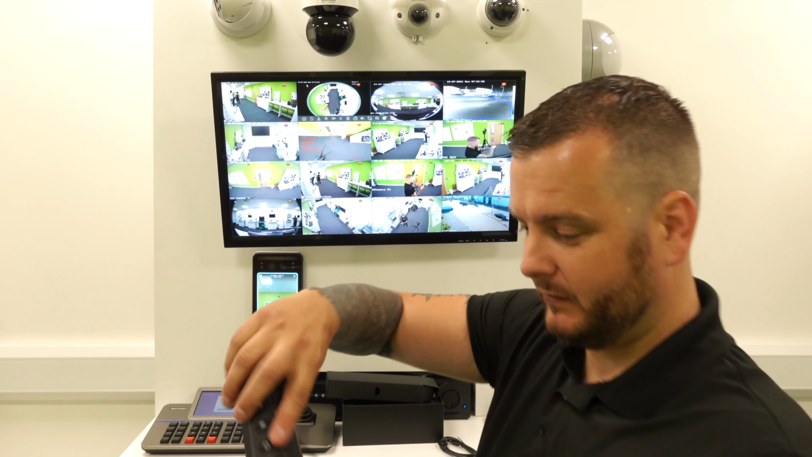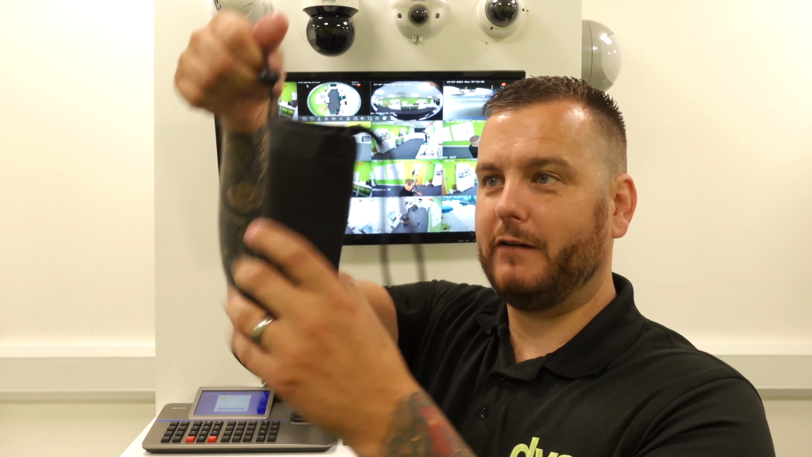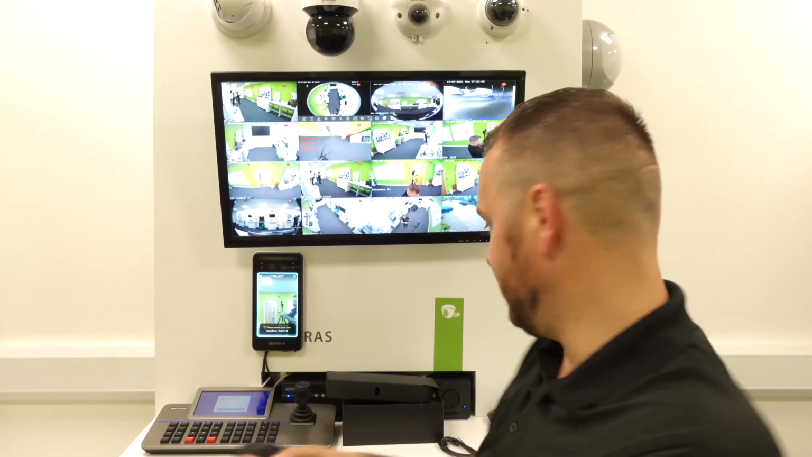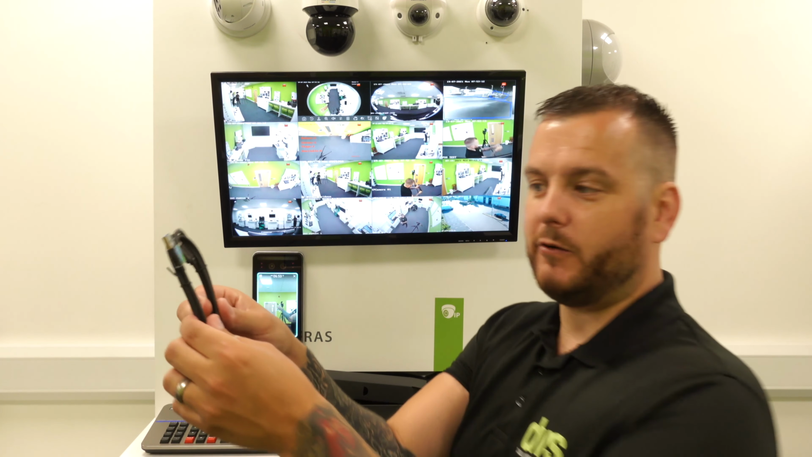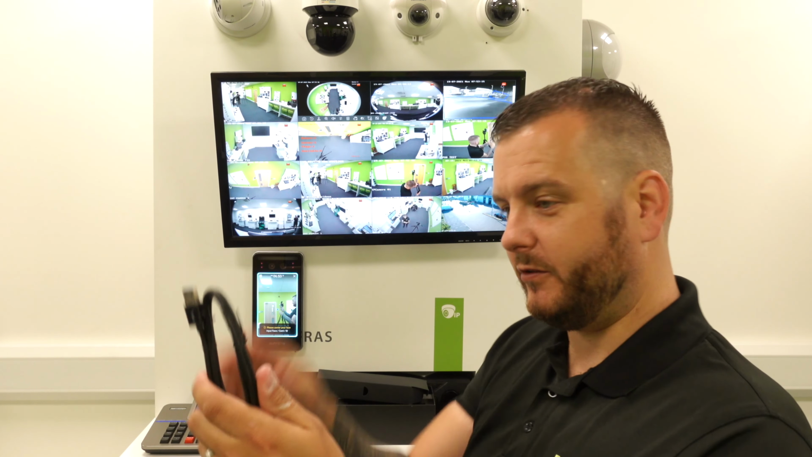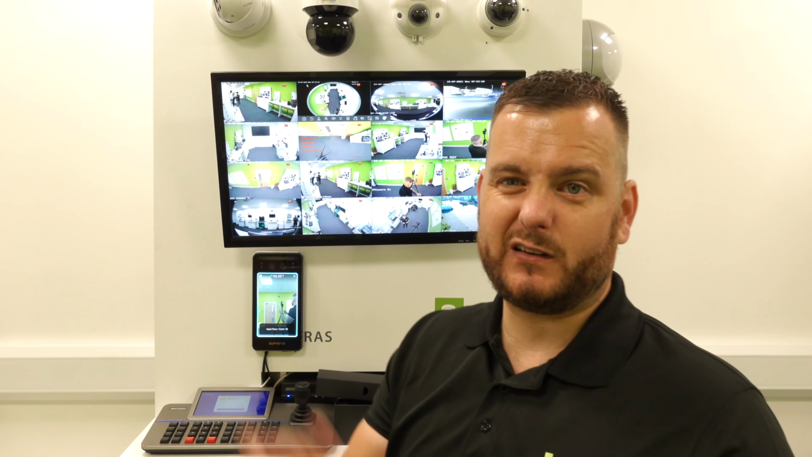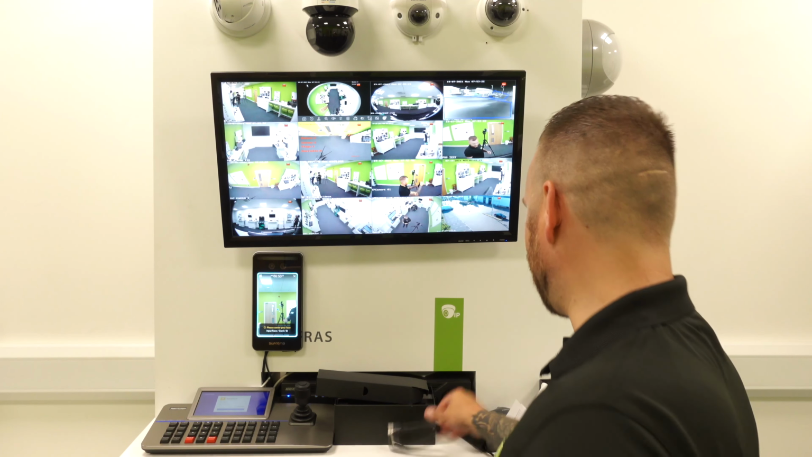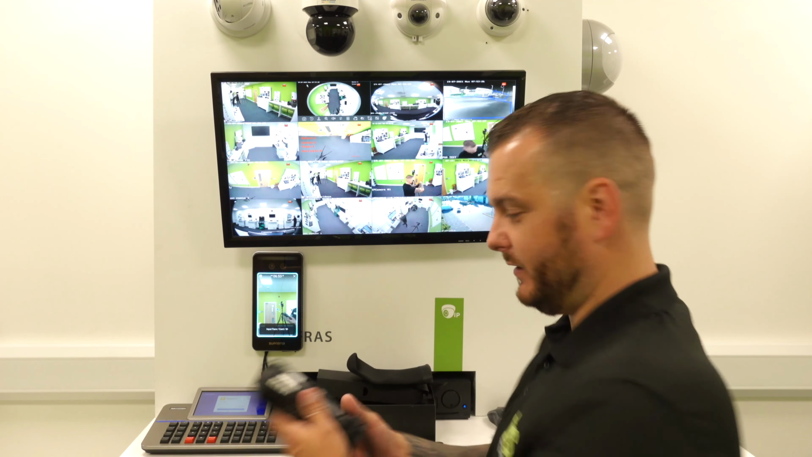So the idea is when you're not using it, you put it into that neoprene glove and then you tighten it up, so there's a nice little carry case there and it protects it, padded. And you get the USB charging lead, which allows you to connect to a USB source to charge it, but also to pull pictures off, but we're going to do that via the app. So I'll take this out and put that away nicely.